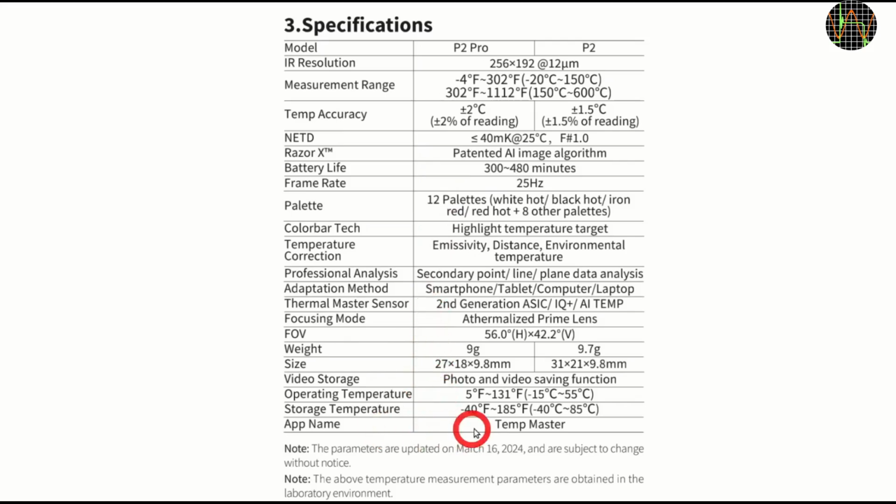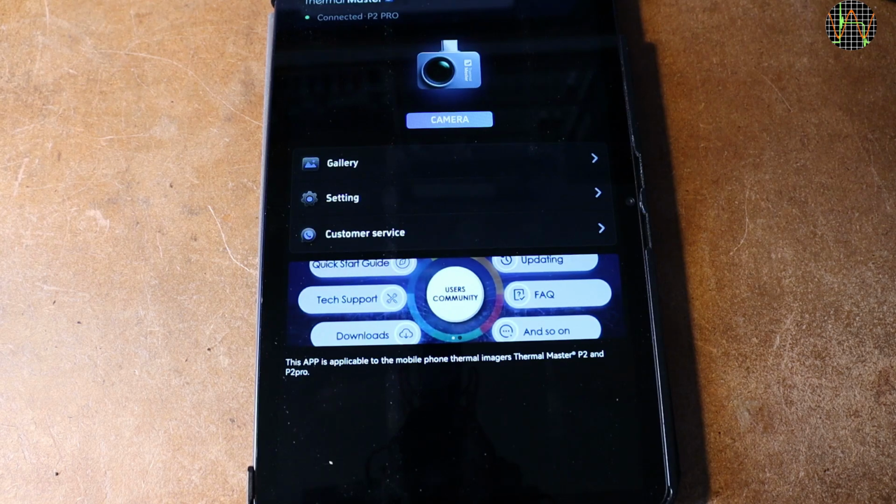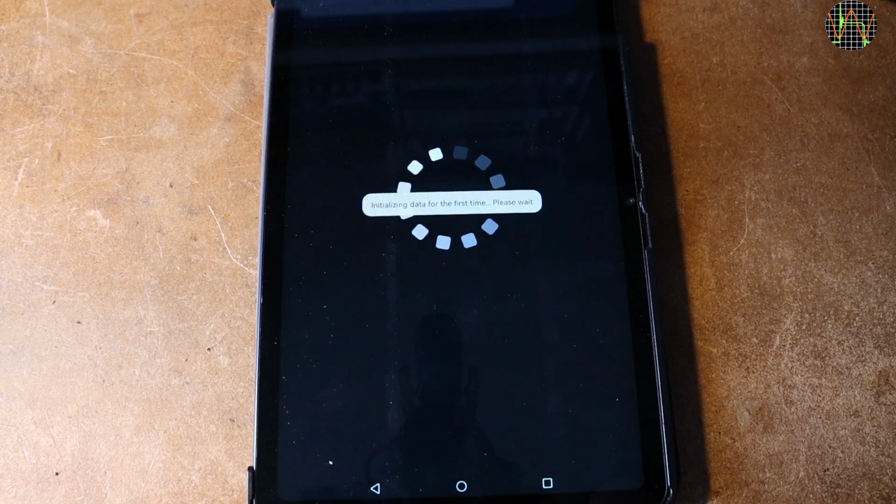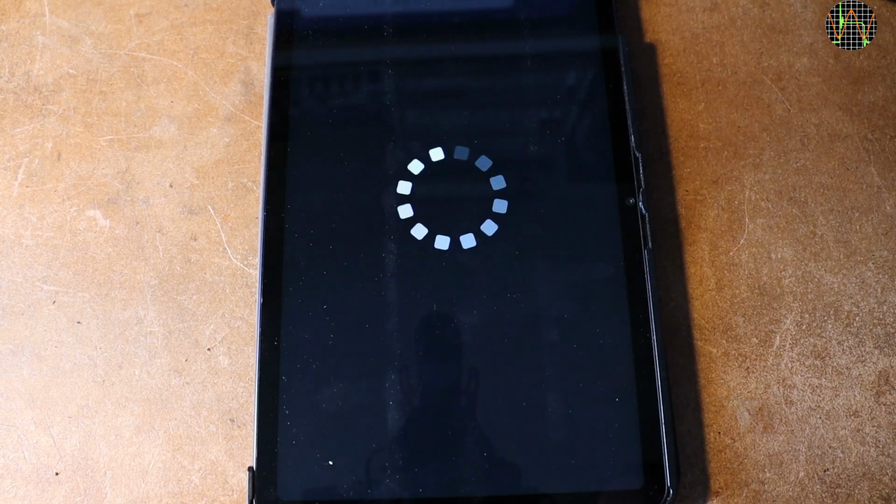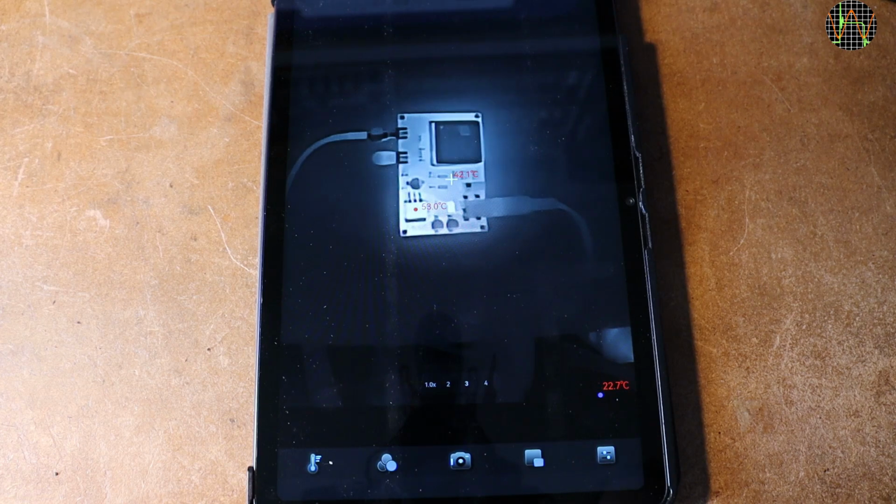The app is called TempMaster. When the camera is plugged in, the app is started and looks like this. You need to tap on the camera button to see an image. The app initializes and then shows the camera picture. I selected the same oven-controlled crystal oscillator PCB as for my review of the Topton TS001 camera. At present, the P2 Pro is running without the macro lens.